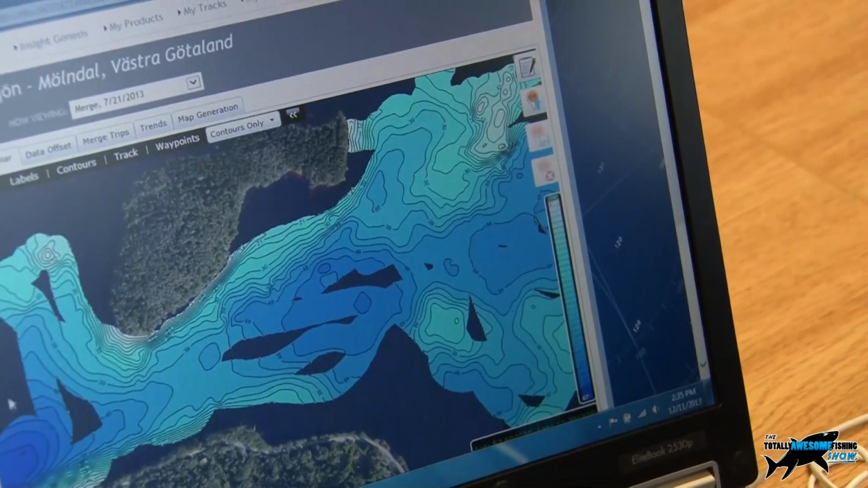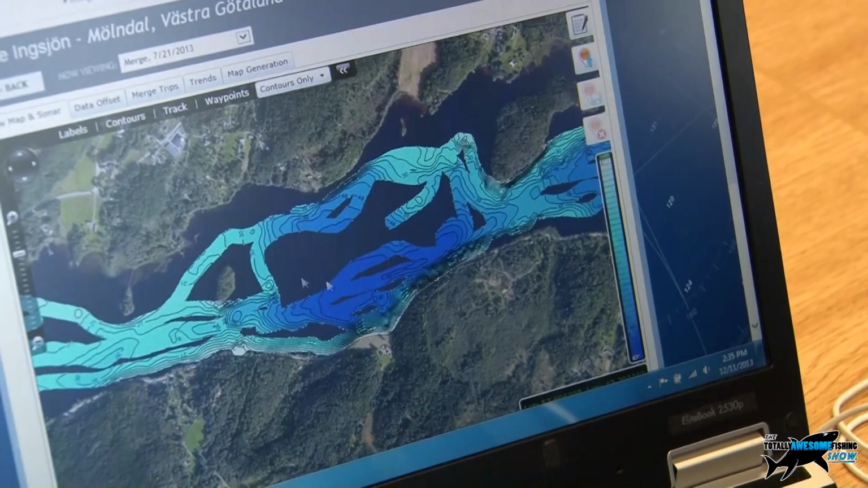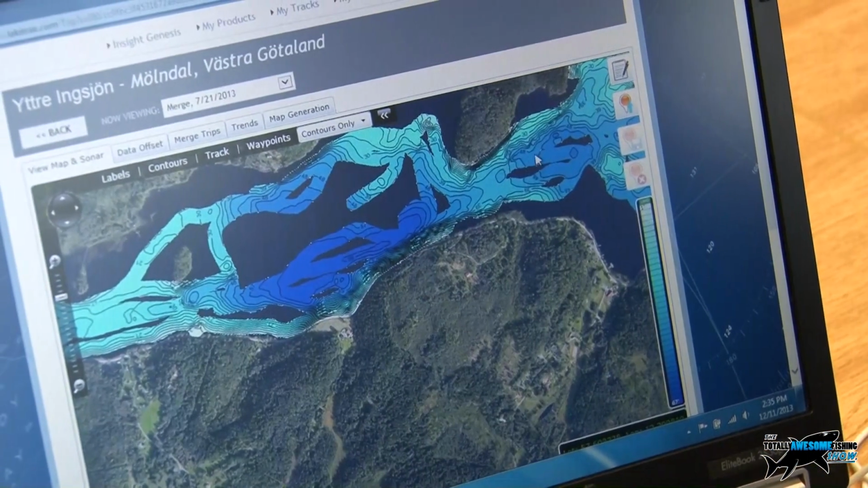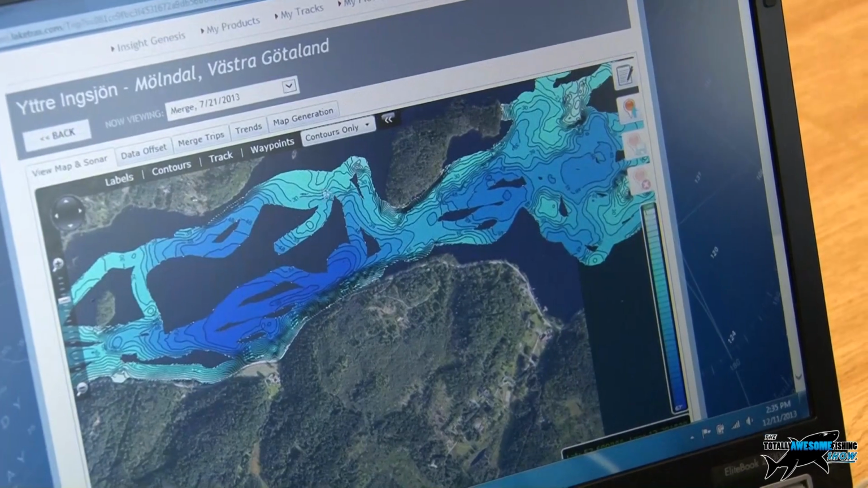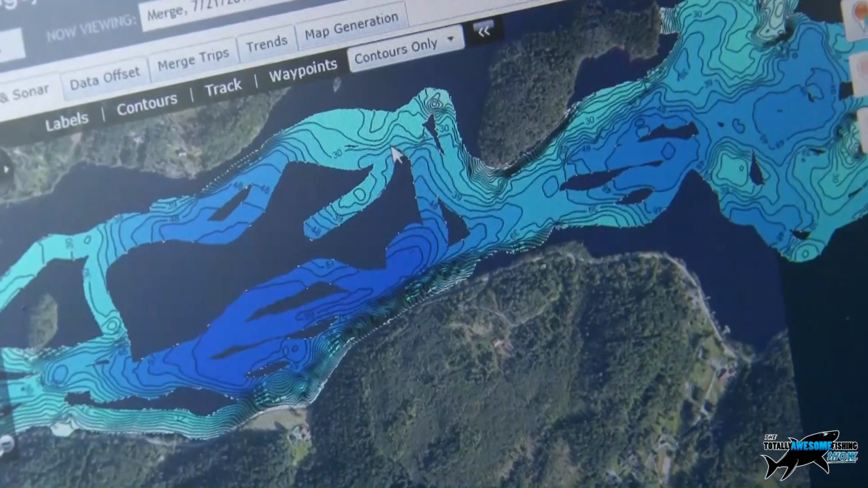So the fish were more in the shallows when he could find them? That's it, yeah, you can find them in the shallows. You can see down the far end, it does get quite deep with this dark blue. And you can see there's a lot of holes still. He hasn't gone out and done a proper survey pattern. He's just done this trip by trip, and just merged all those trips together. Yeah, you can see the lines as he's gone up and down it.